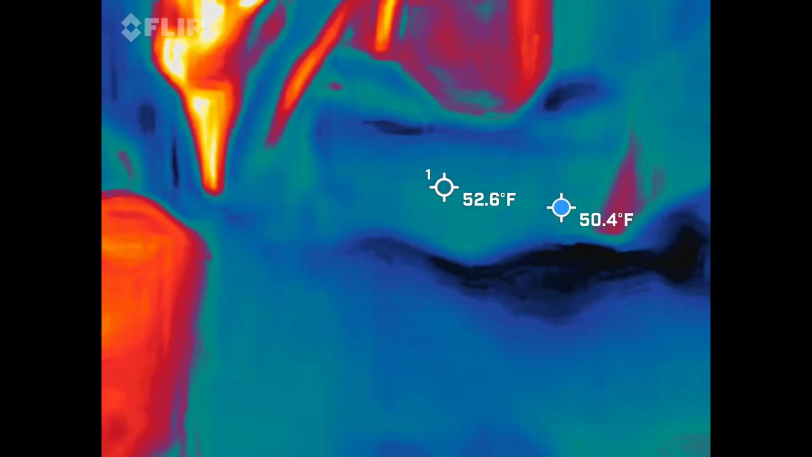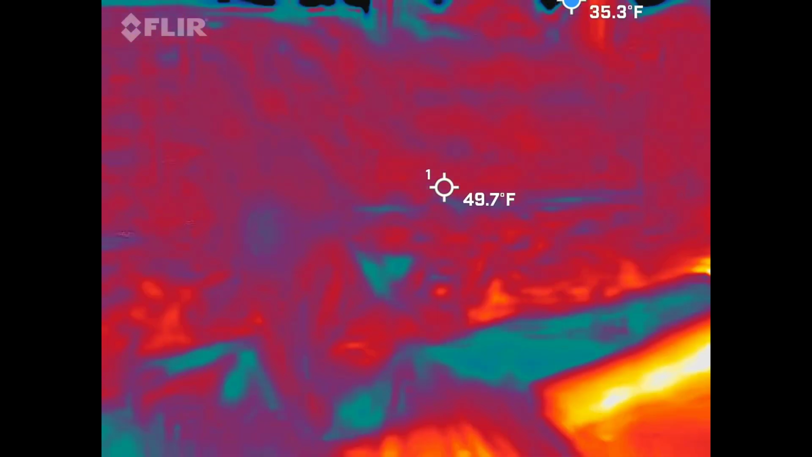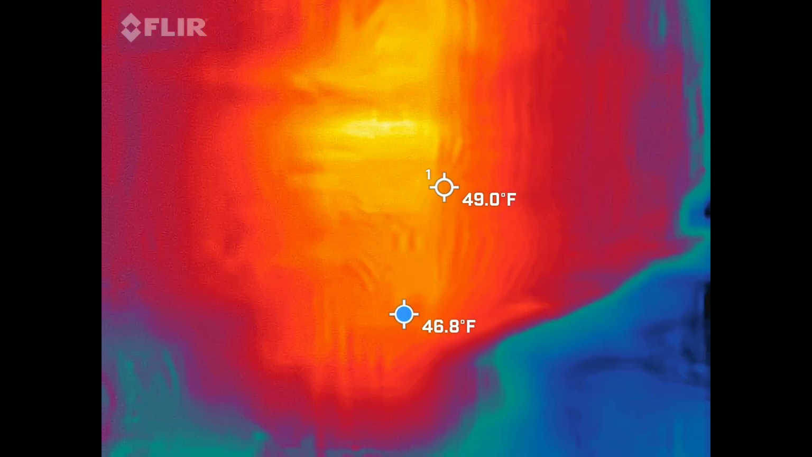But anyway, so here's where we're at. We're at Philadelphia Alley right now. So this used to be called Duelers Alley.